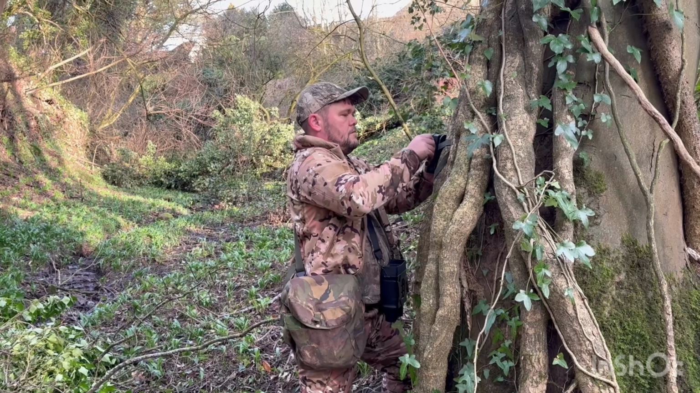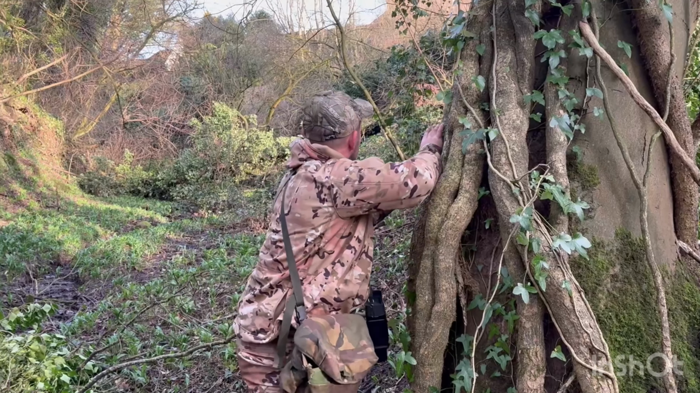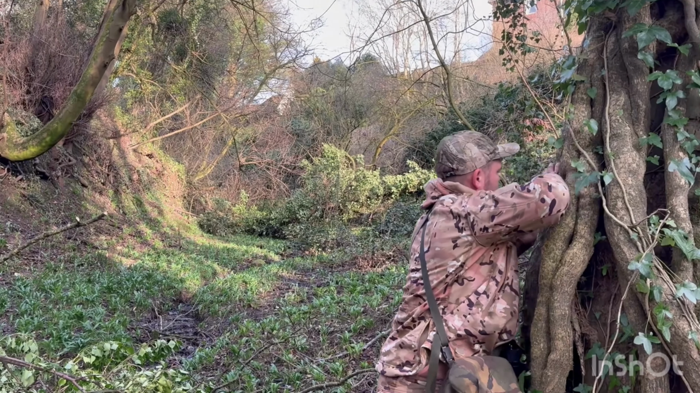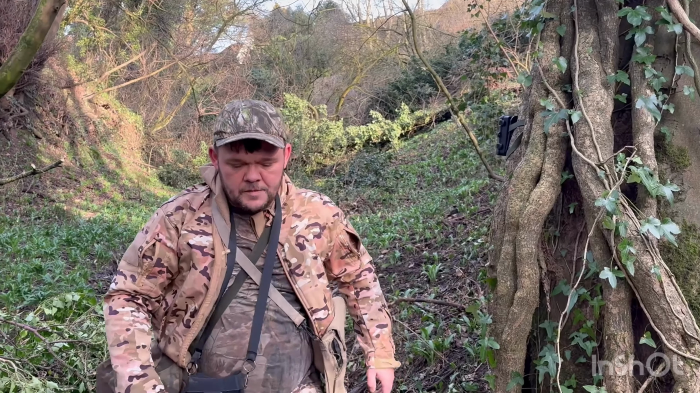Hi guys, again, here we are, trail cam 3. Dan has just put it up. It's going to be facing that way, down the valley. So anything comes down there, hopefully we should get it on. So I'll come back in a week's time and hopefully we'll have some footage. See you then.